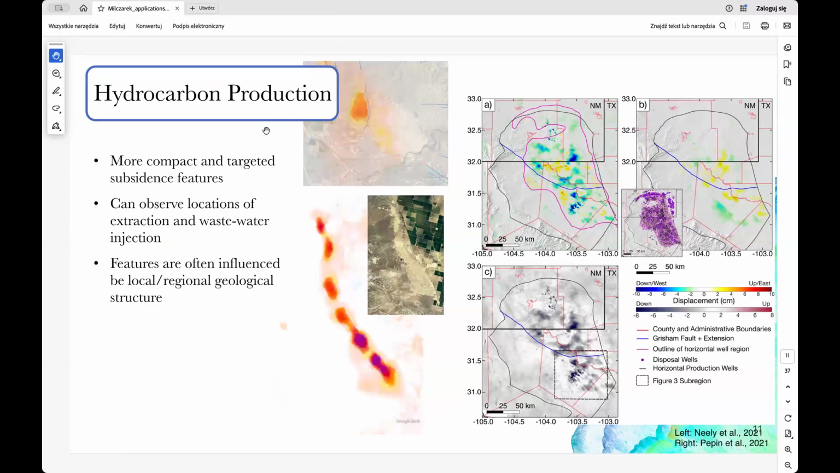Another example will also be, half of this example will also be with California. Please, I can see my slide now.